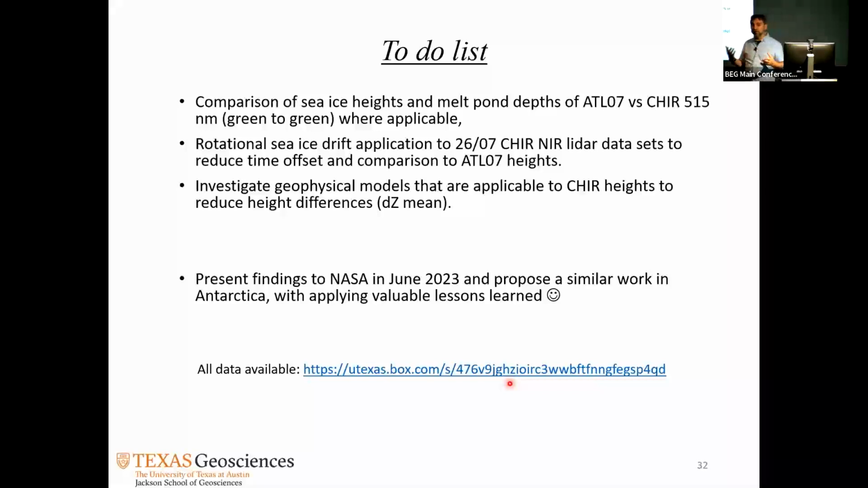The geophysical models that apply to ICESat-2 are a little bit cumbersome. It's also beyond my pay rate, but I'm working on it. There is a little bit of confusion because there are so many different models that apply to the satellite's measurements. For us to compare exactly, it basically has to be the same. So whatever they're applying, I have to apply the same thing. So I'm also getting there.